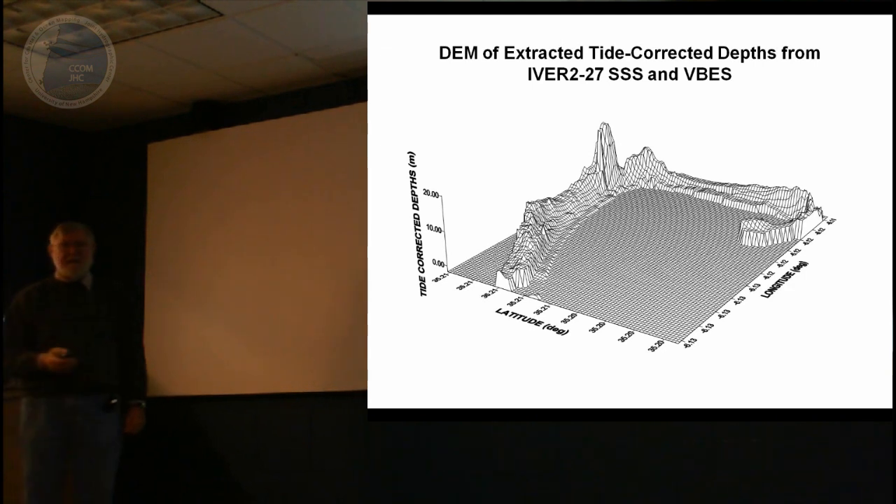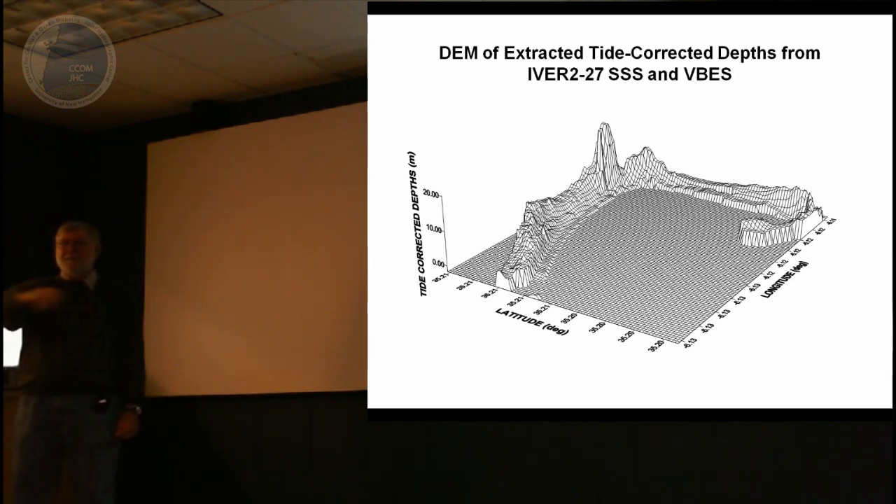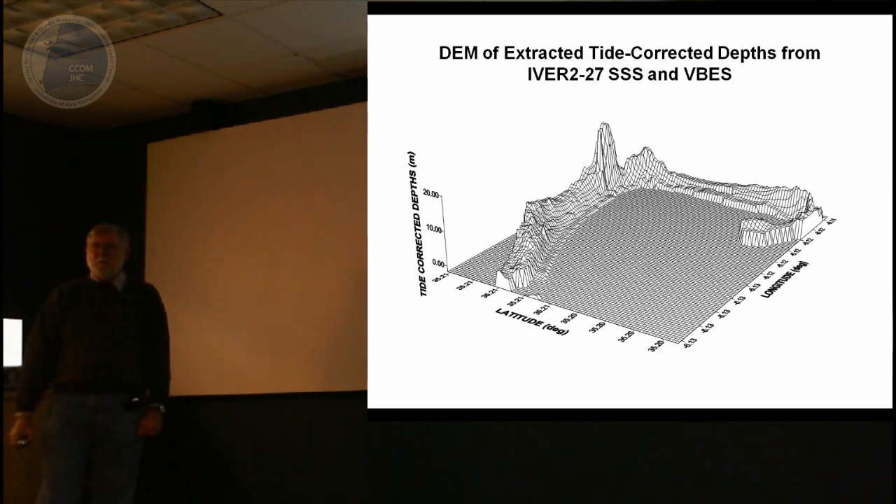And so, using the side scan sonar and the vertical beam echo sounder, we built a very detailed DEM of the White Cliff corner, and much as you might expect, on the outside bound of the river, it's quite deep.